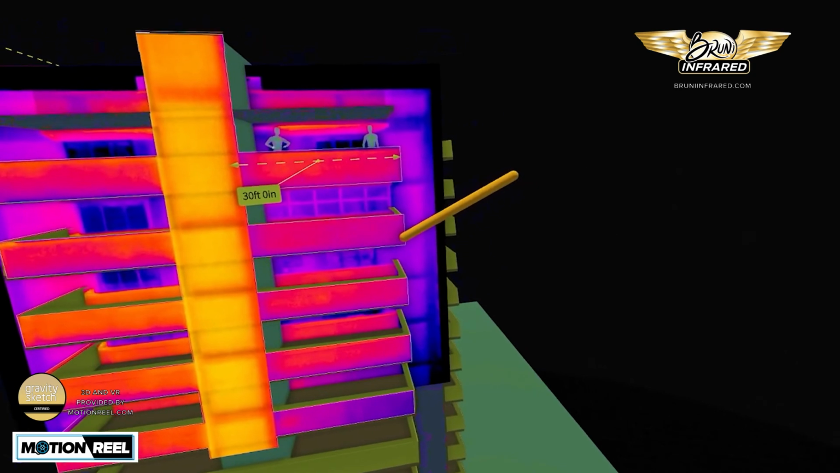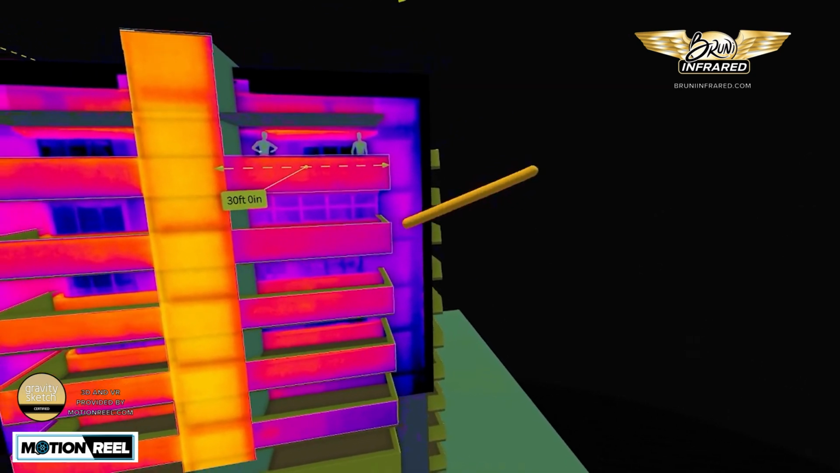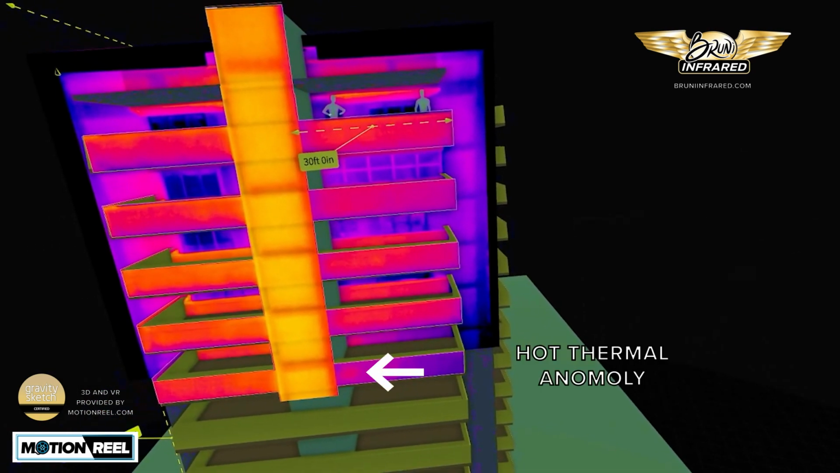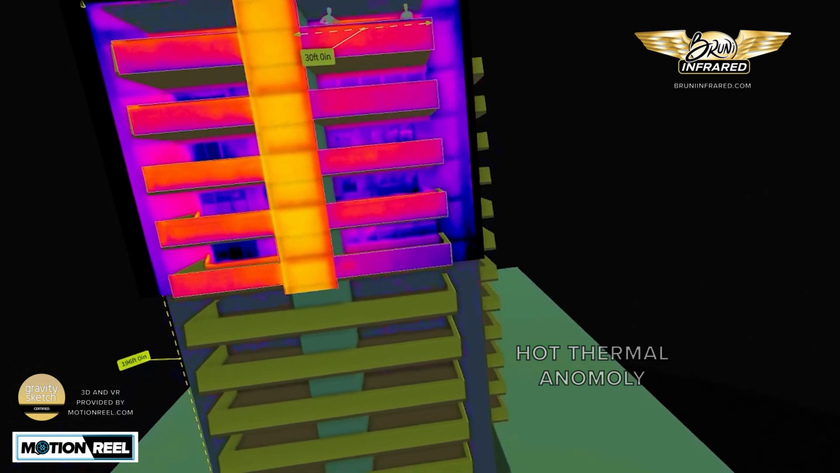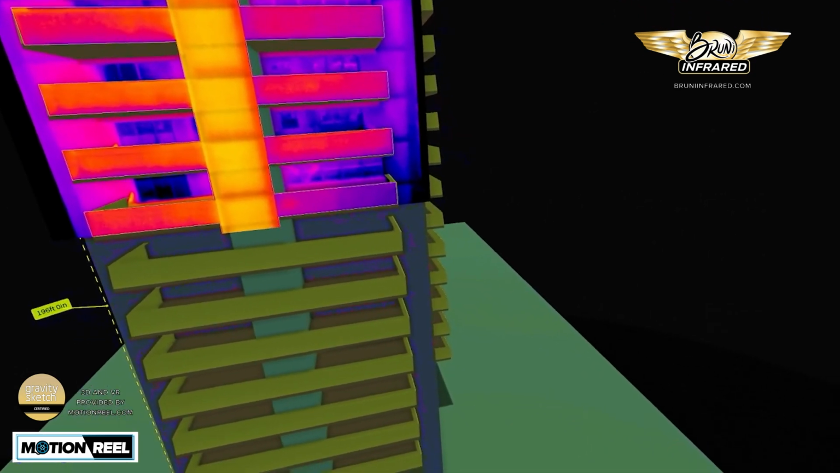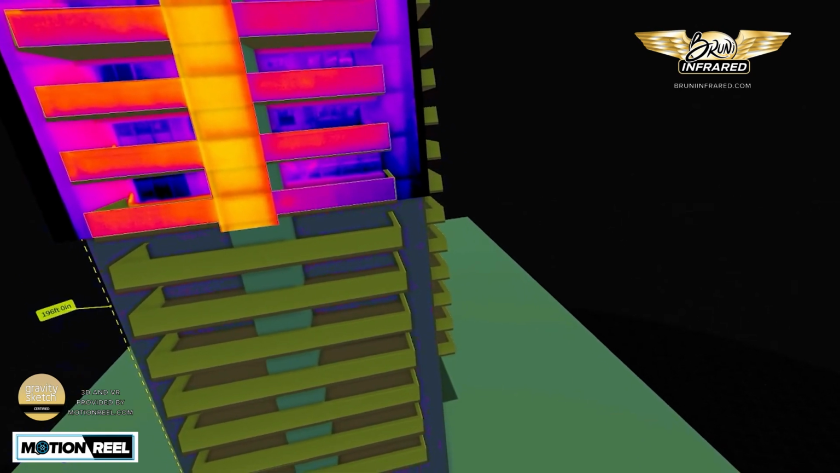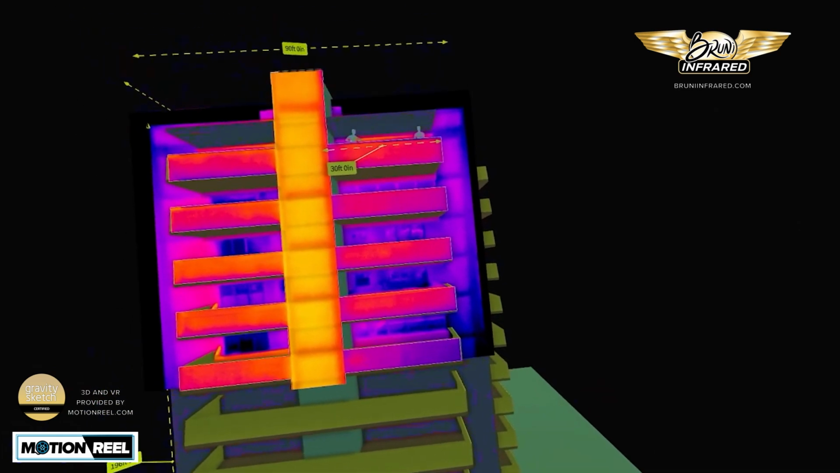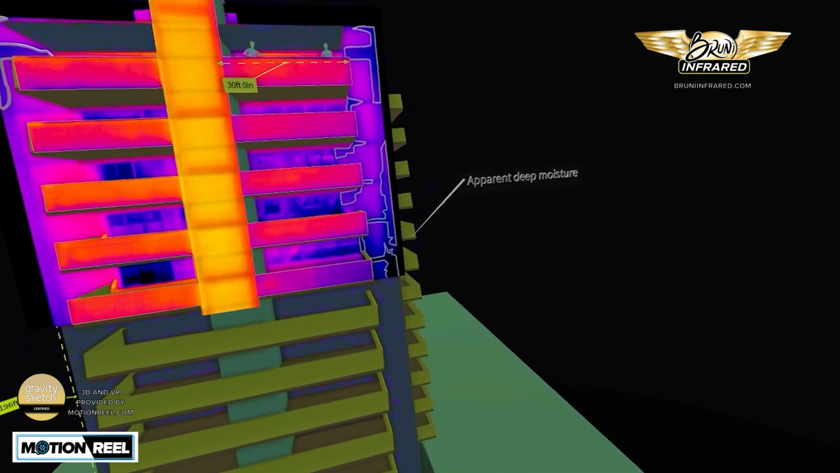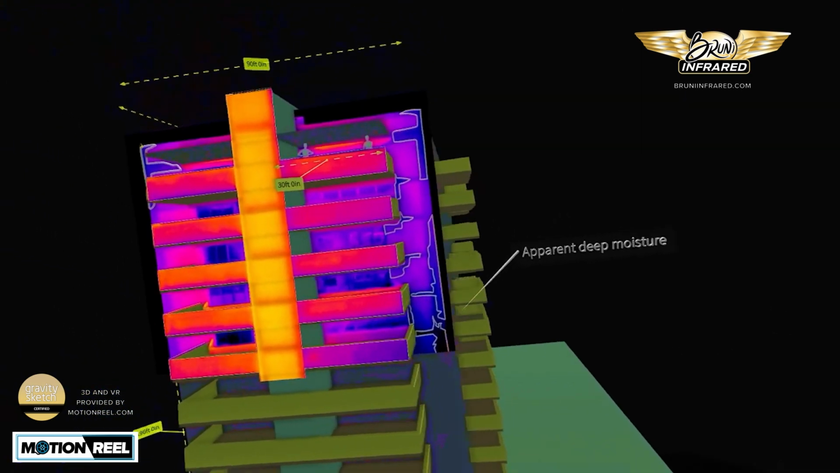The front of the balconies are also stucco, so there are cold thermal anomalies there as well. There is also a spot, a red spot there, which is a hot thermal anomaly, and that could just be delaminated stucco with no moisture behind it. Now we have denoted the areas of apparent deep moisture, or dark colored blue, which indicates subsurface moisture intrusion.